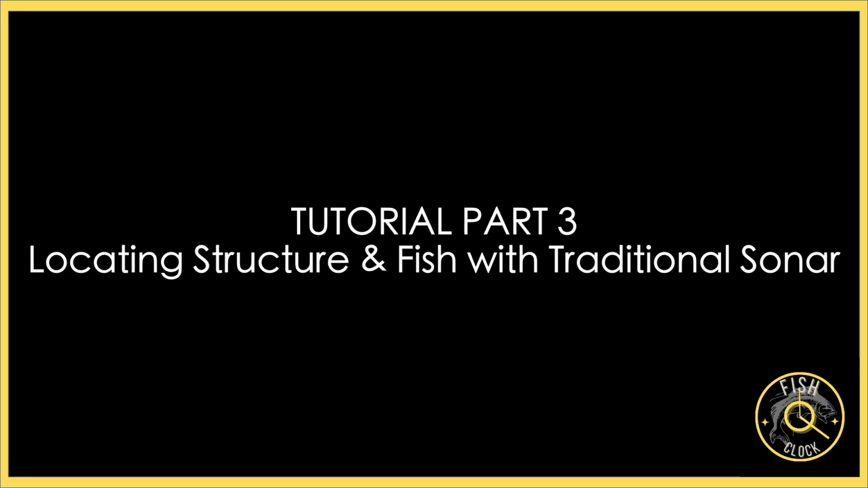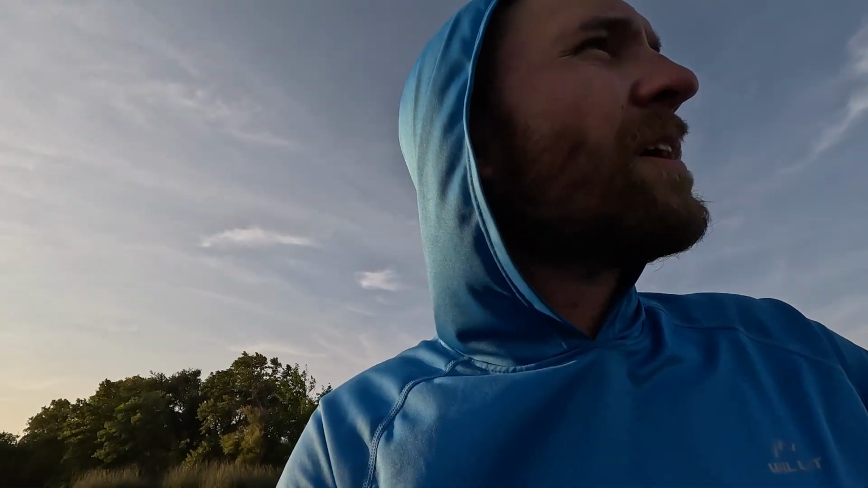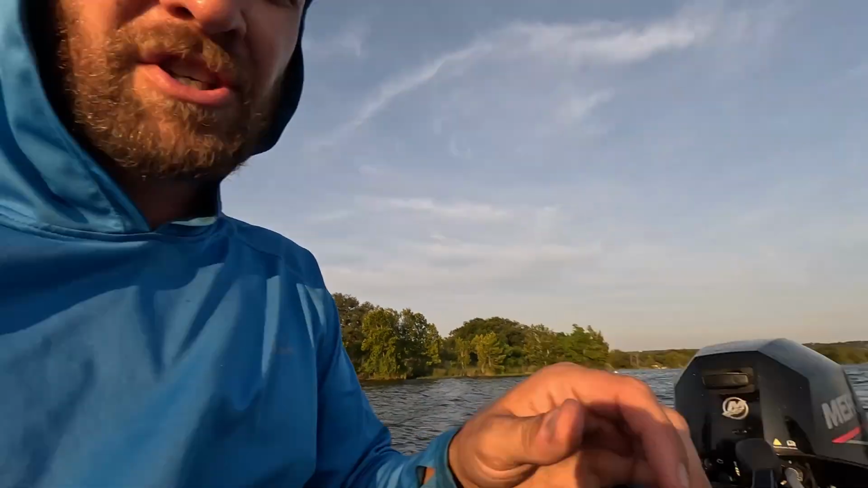Guys, so unfortunately I wasn't able to show you a catch on that demo, but I've got another demo for you. This is going to be for folks that just have traditional sonar, so traditional broadband, either multi-beam or single beam sonar. So I'm going to be showing you guys the trick for finding structure and finding fish. The first step obviously is to find the structure, just like I did with the side imaging.